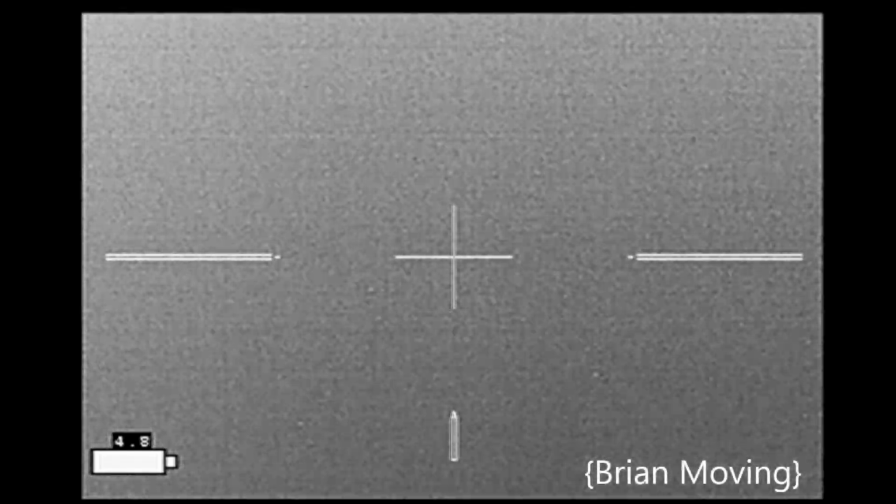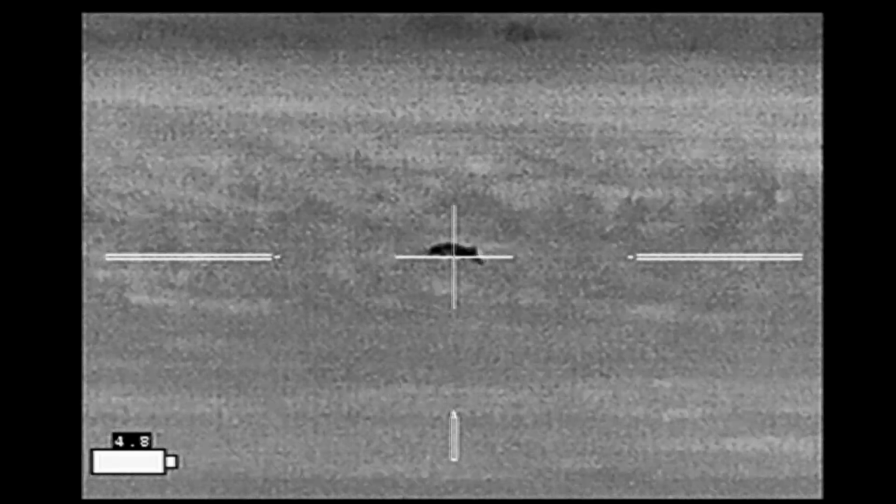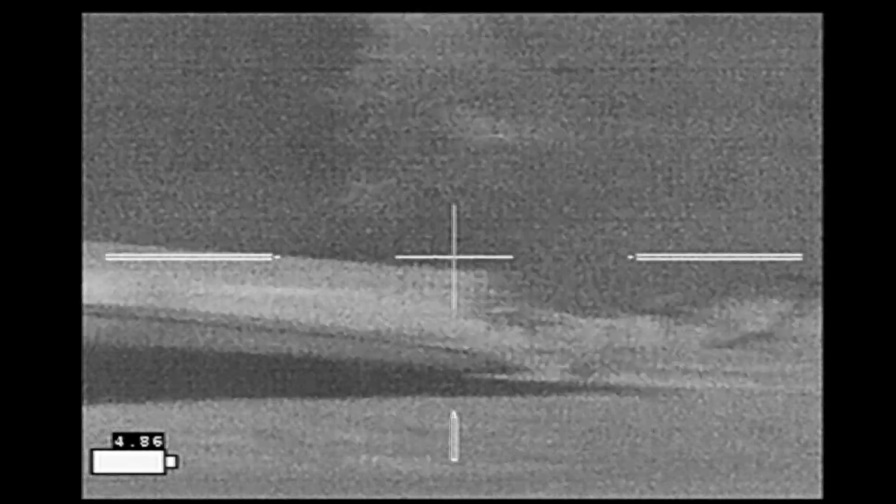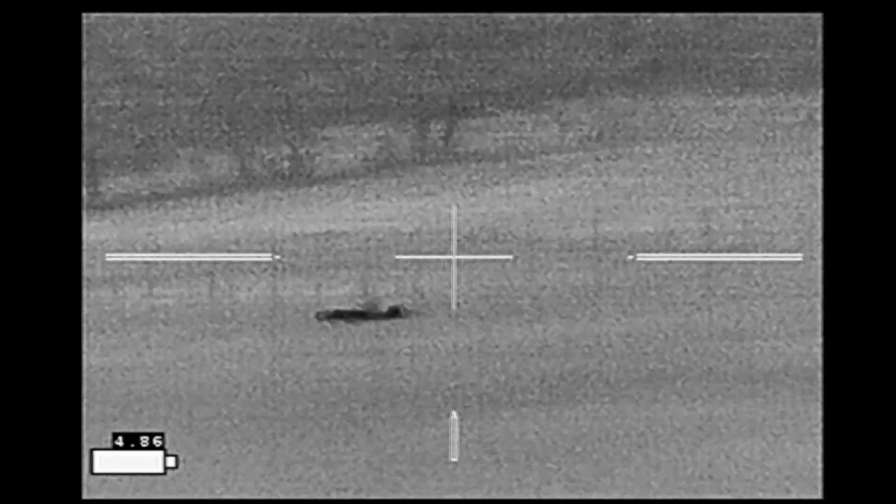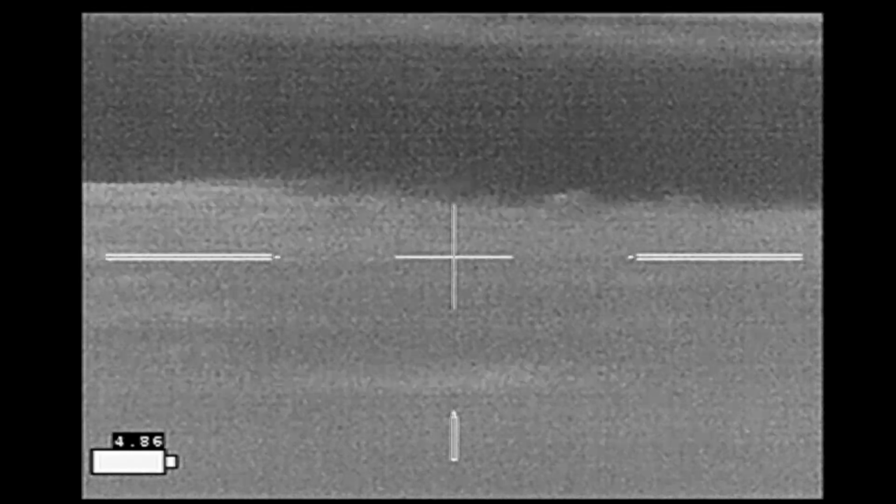Moving up on your left. I'm out. Two over here, bro. You're going under the fence over here. Oh. You see him at the fence? Yep. Now this hog actually runs when we go to pick it up about 20 minutes later. I won't continue any further. Okay.